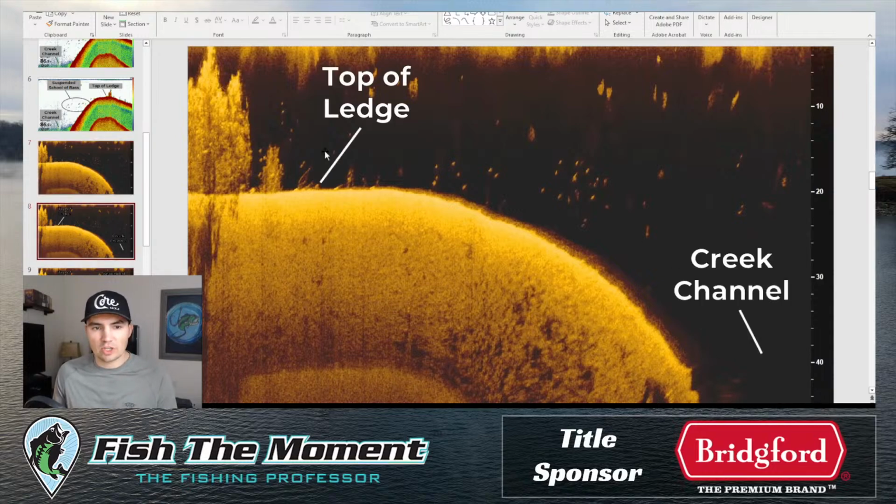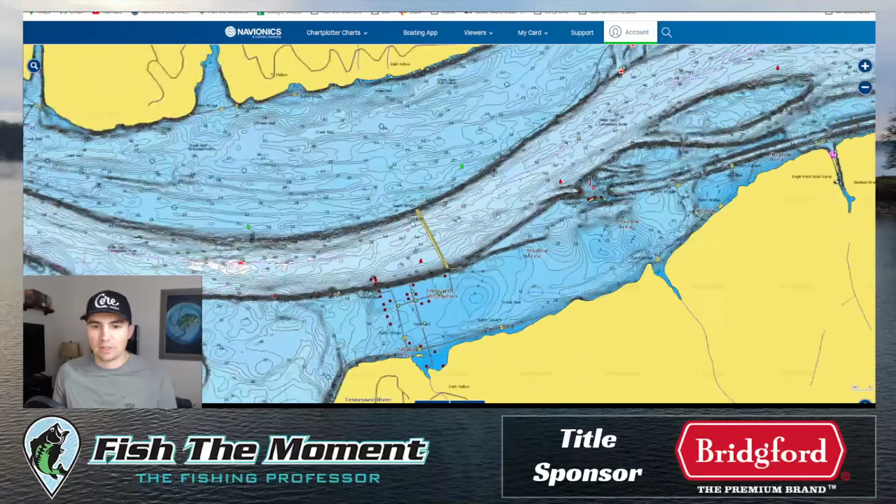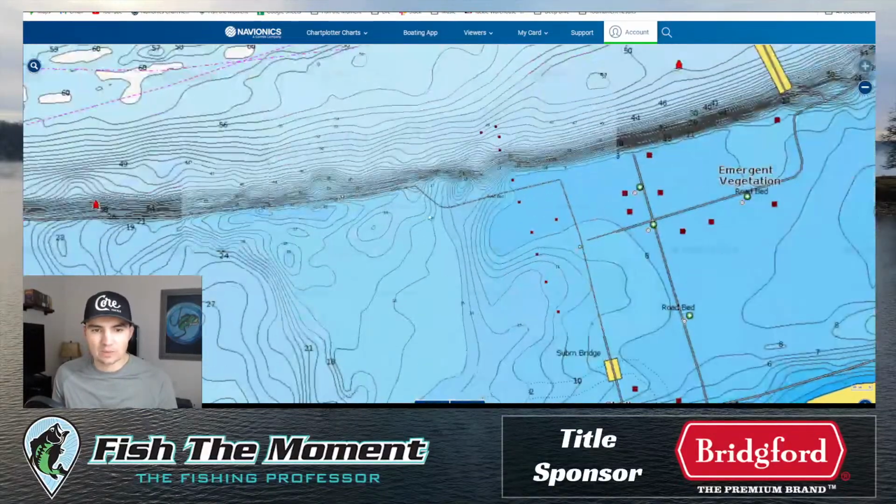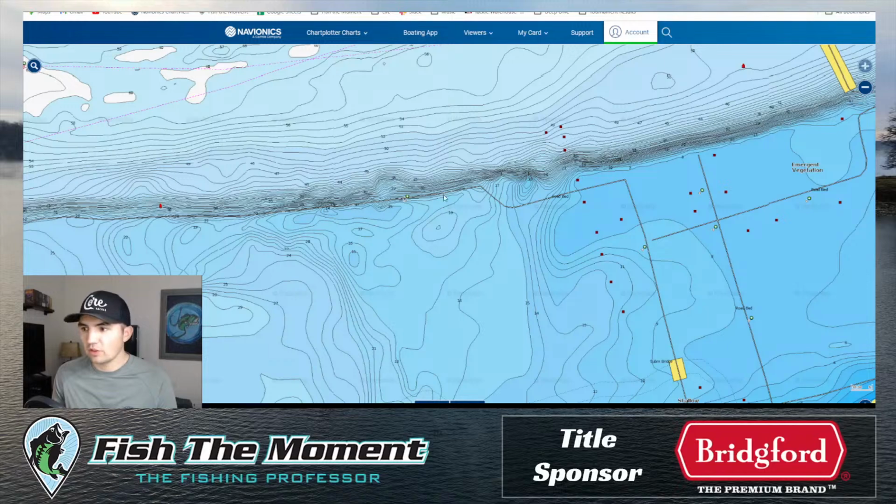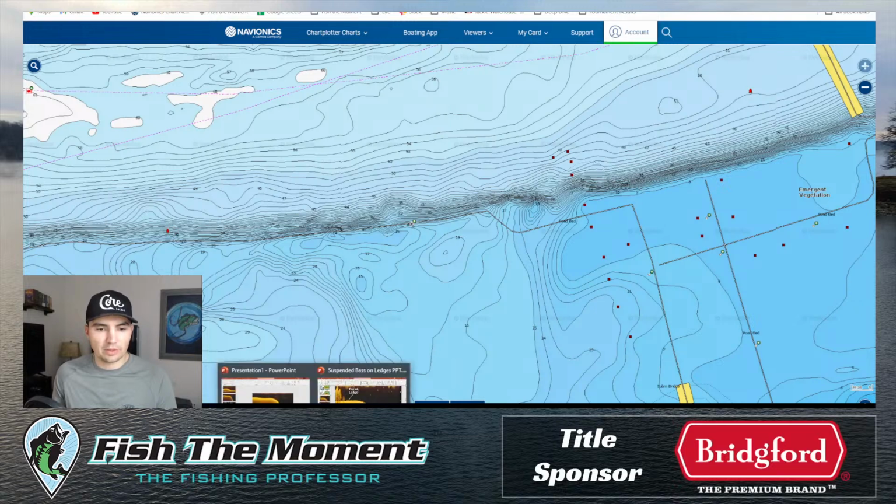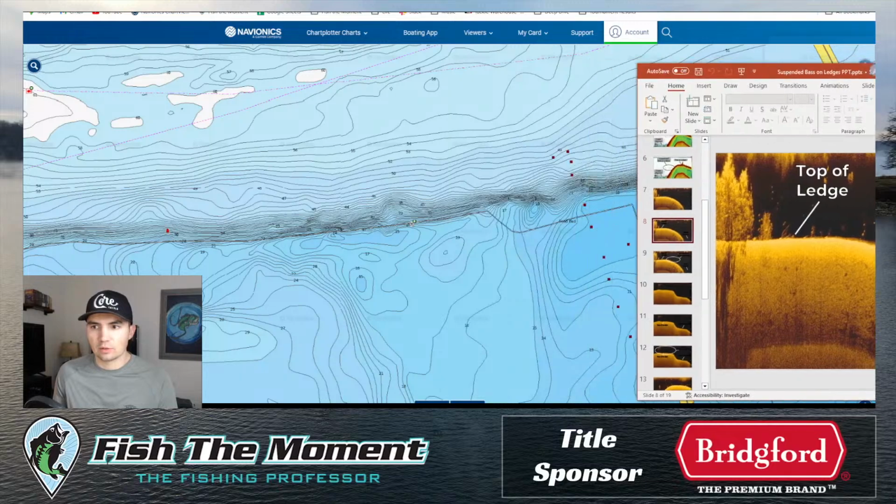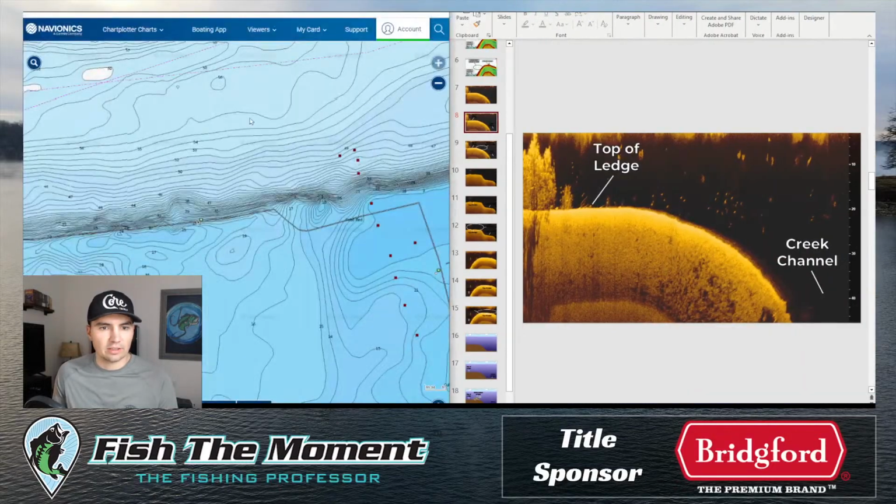In this specific situation, you have the top of the ledge here on your 2D sonar, and you have your creek channel over here. If we want to translate that over to a map, this is Pickwick Lake, which is a famous Tennessee River ledge lake. It's basically a place where you have shallower water, let's say 20 feet of water in this area, dropping off into a channel, 50 feet of water. So if we were to pull up the picture from before, I can pull this over here.